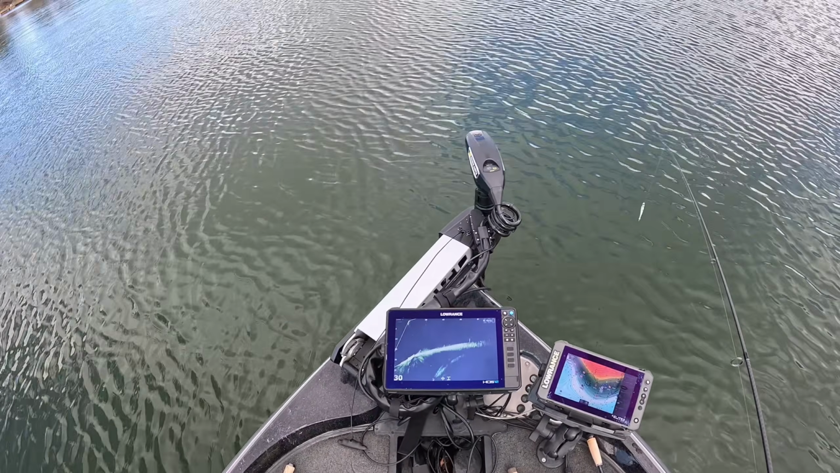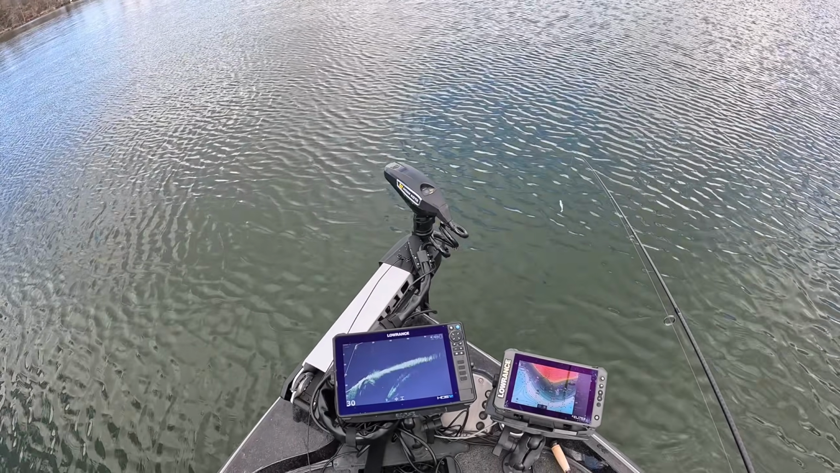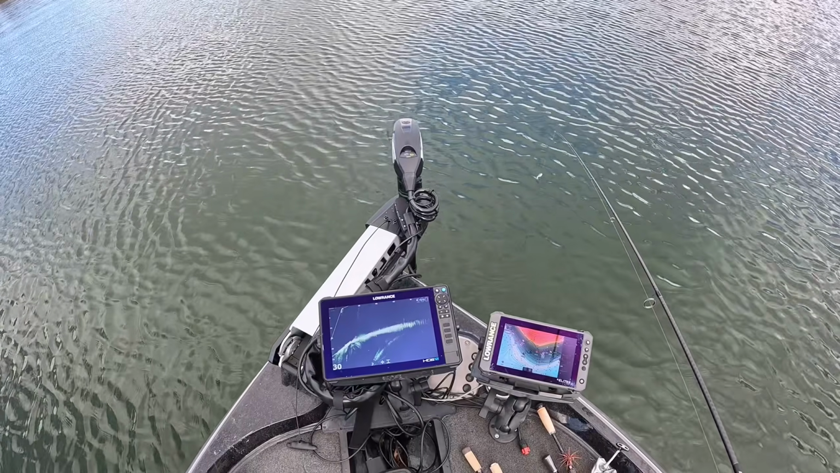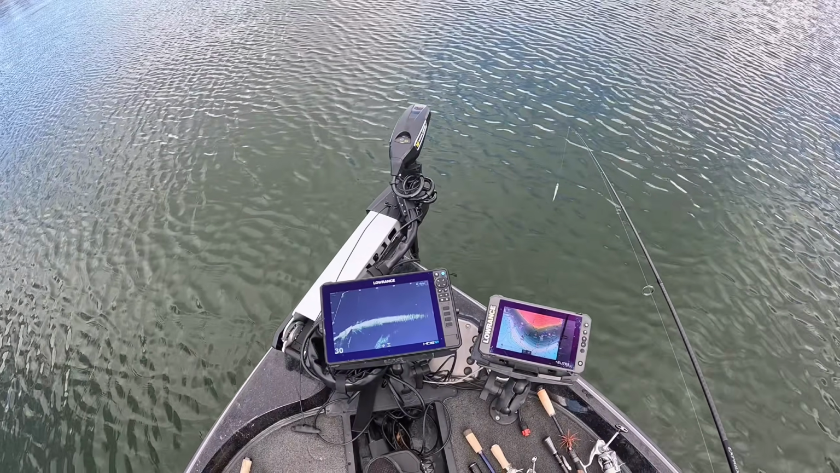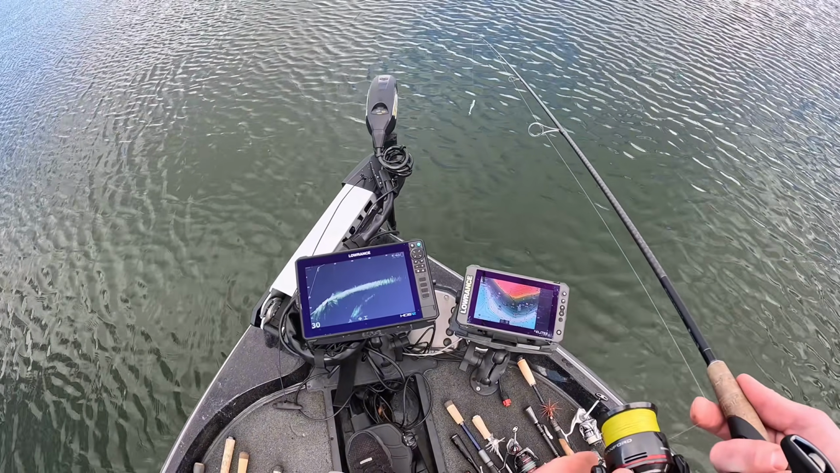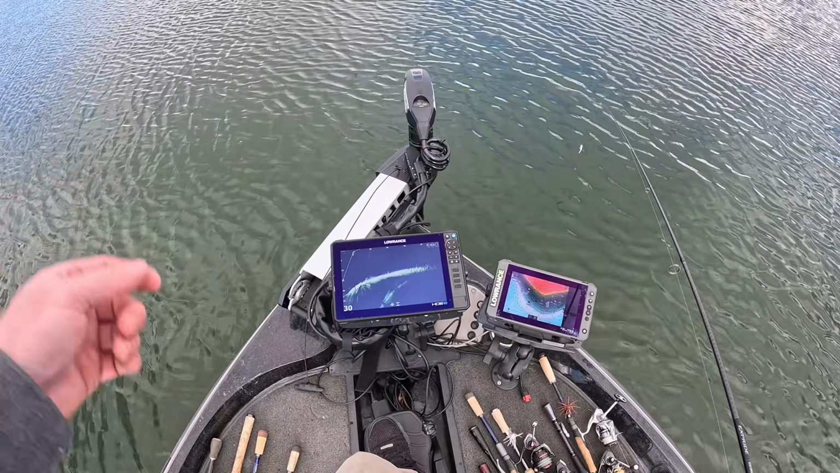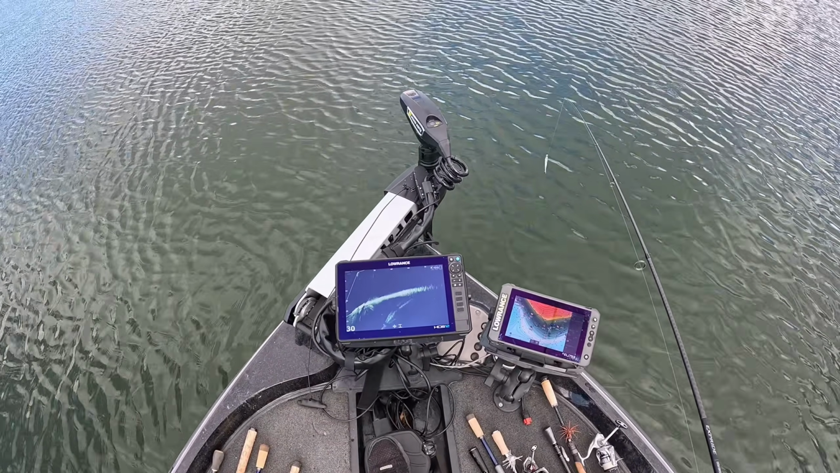We got a boat getting ready to run right on top of us here. I don't know what that's about, but basically that's kind of the deal this time of year. Let's see if we can get another one of these to bite. This boat actually might get these fish to wake up a little bit. Let's see here.